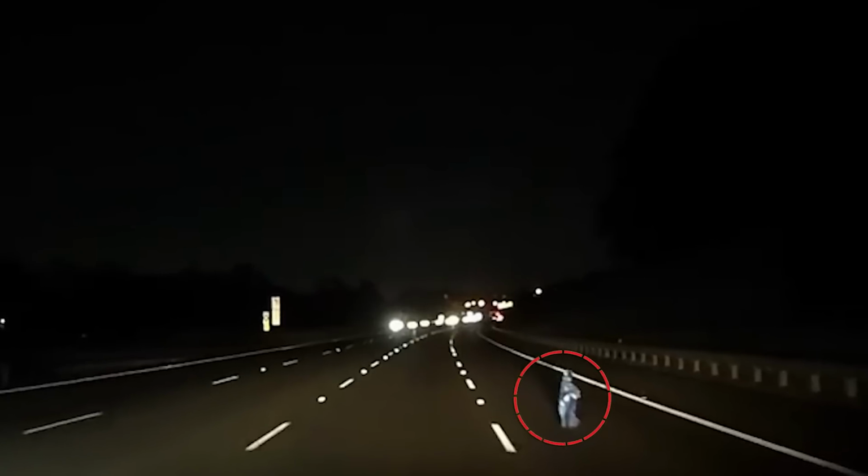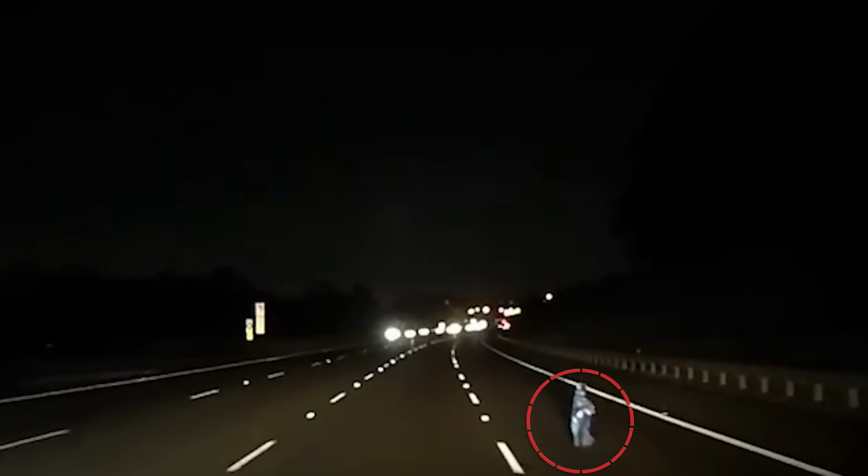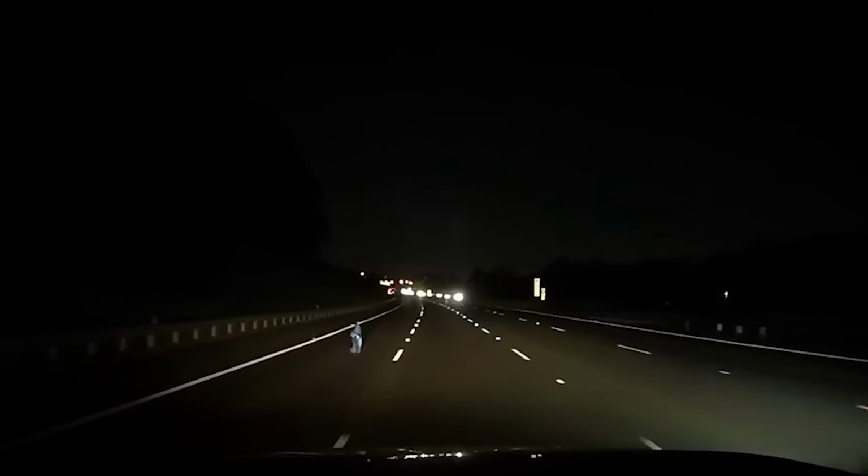The figure emerges from the darkness, crossing the road with an unnerving gait. With a shadow in tow, theories swirl. Ghost? Clever editing? Or something else entirely?